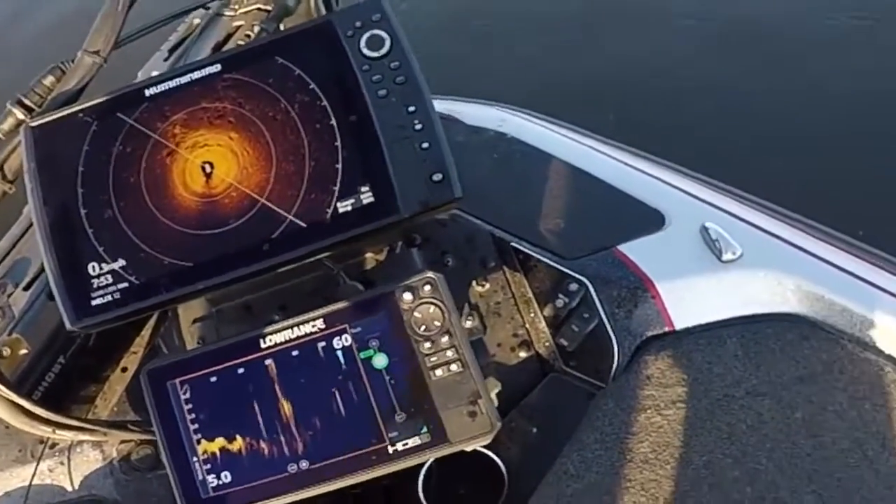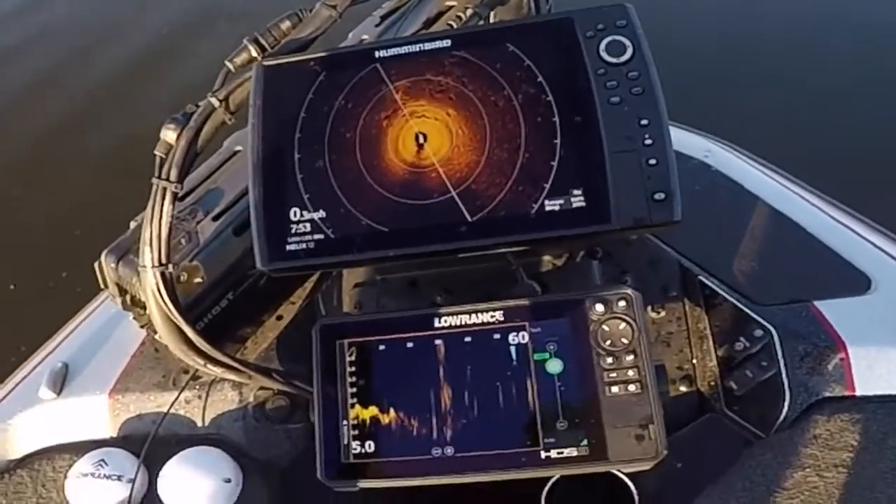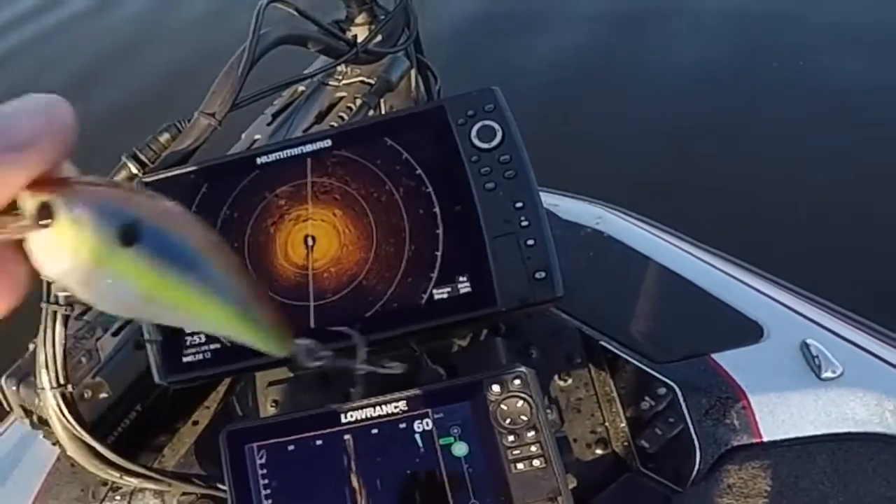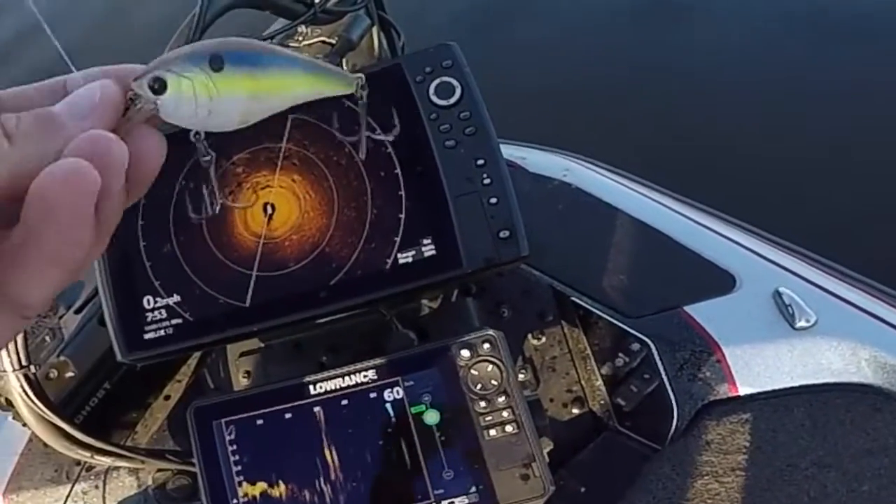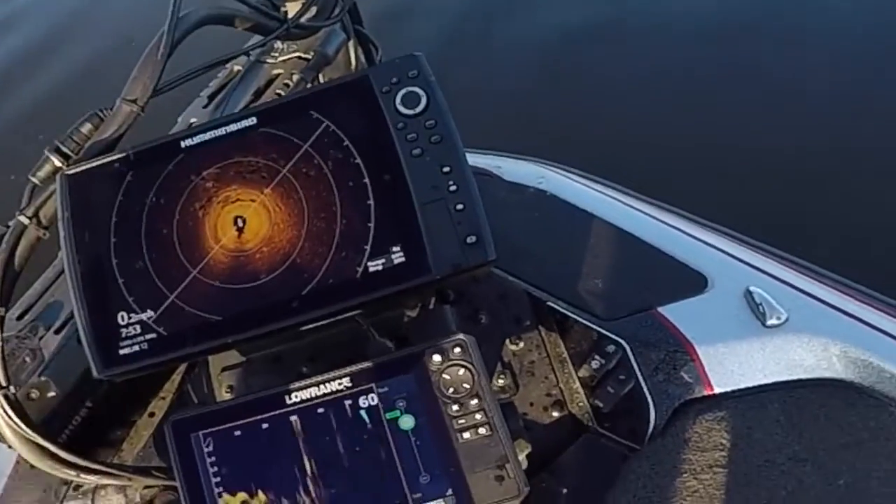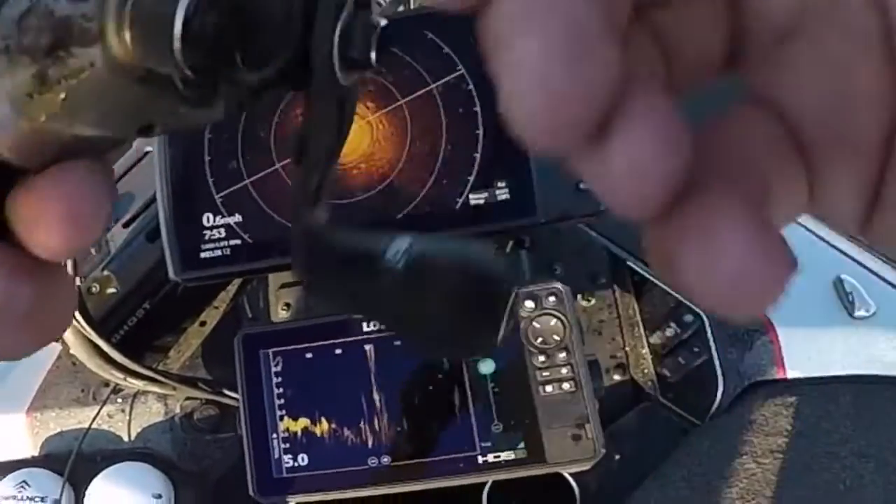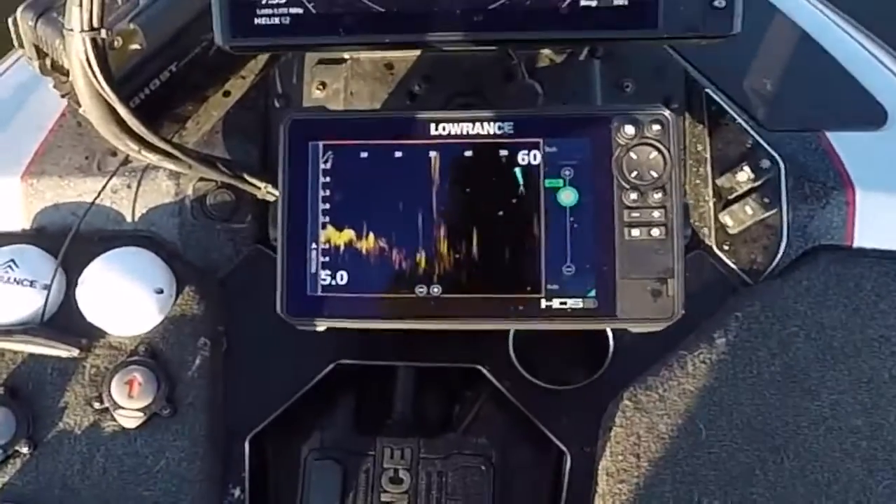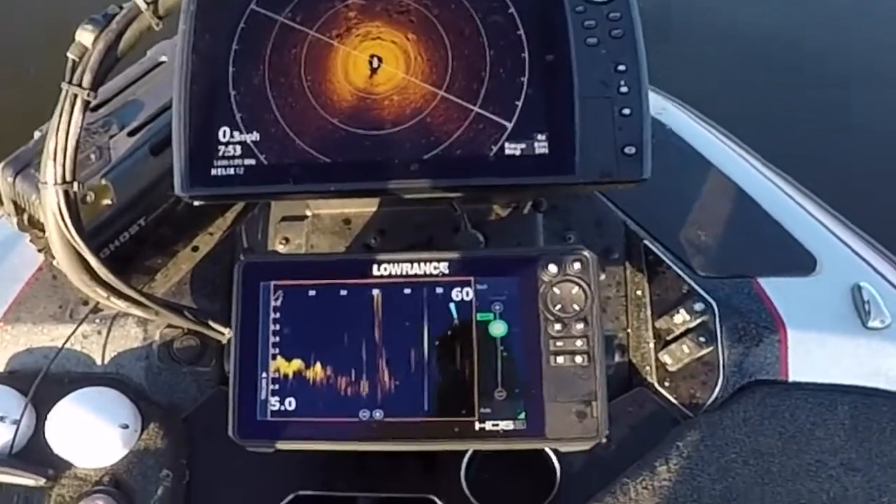So y'all can see, yeah, there's fish sitting on the tree. Y'all can see this square bill right here, little bitty square bill. Well, it's a normal size square bill, Crush 50, 1.5 size. Y'all could see how small that looked on the screen. So that gives you a good indication of how big the fish are. And some of those dots, some of those blobs we've been seeing come through there are pretty darn good fish.